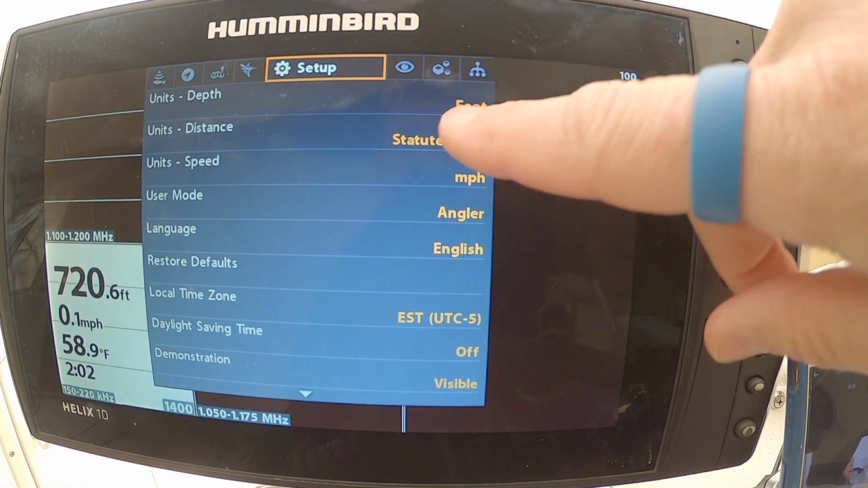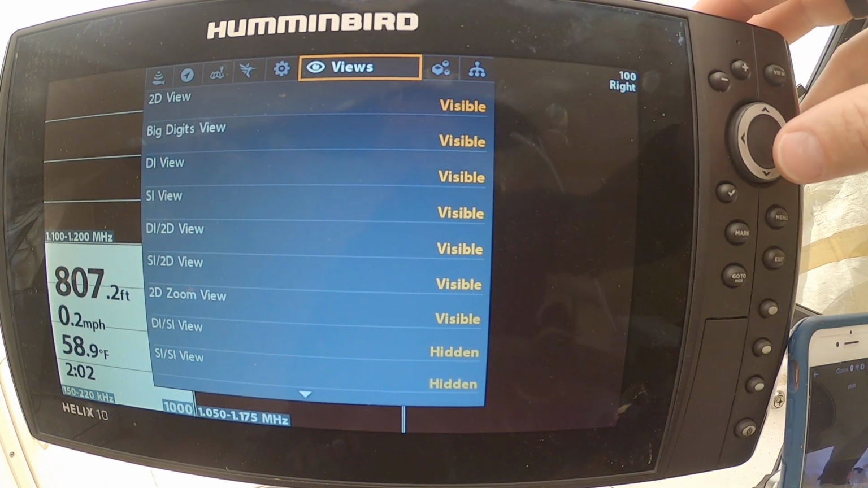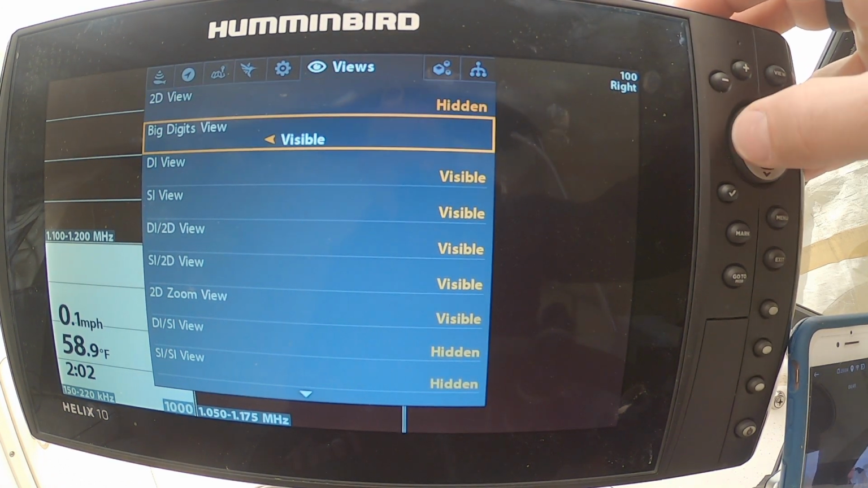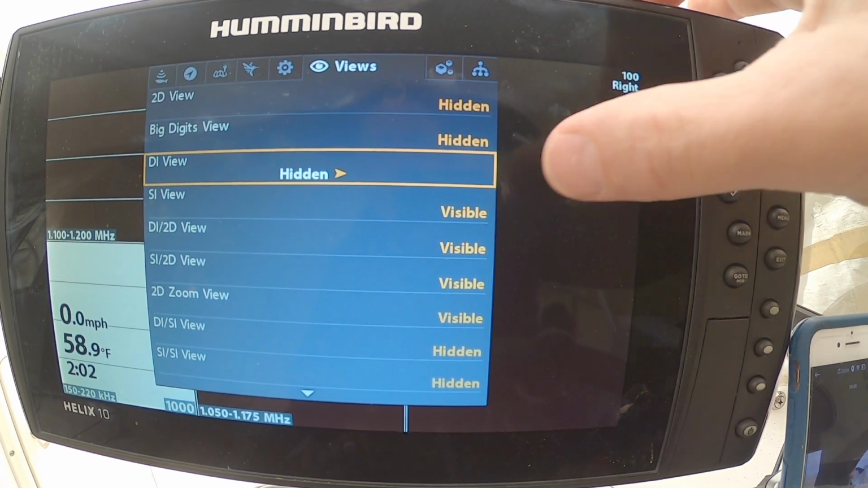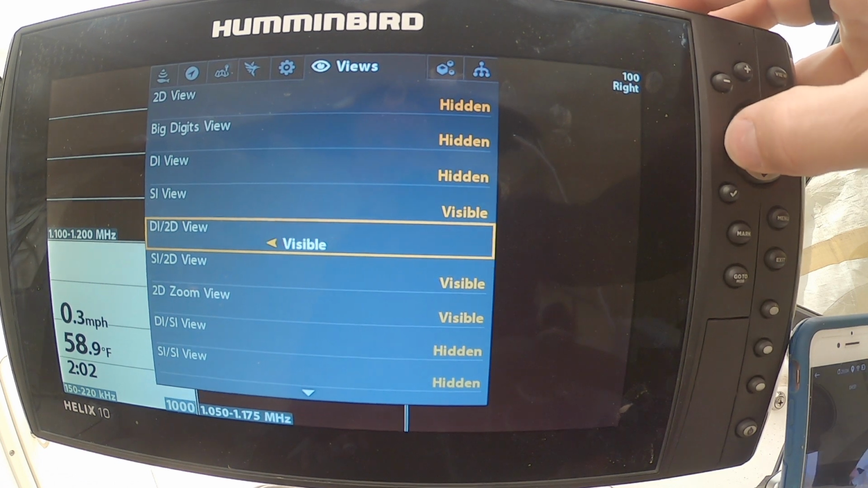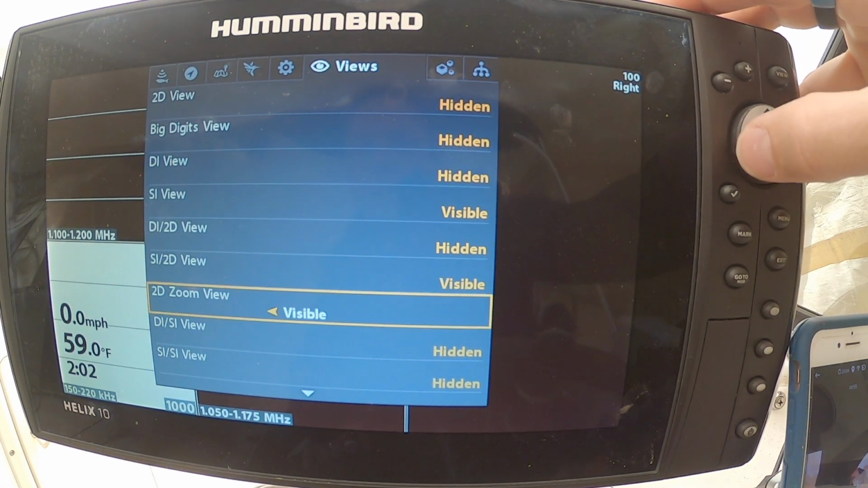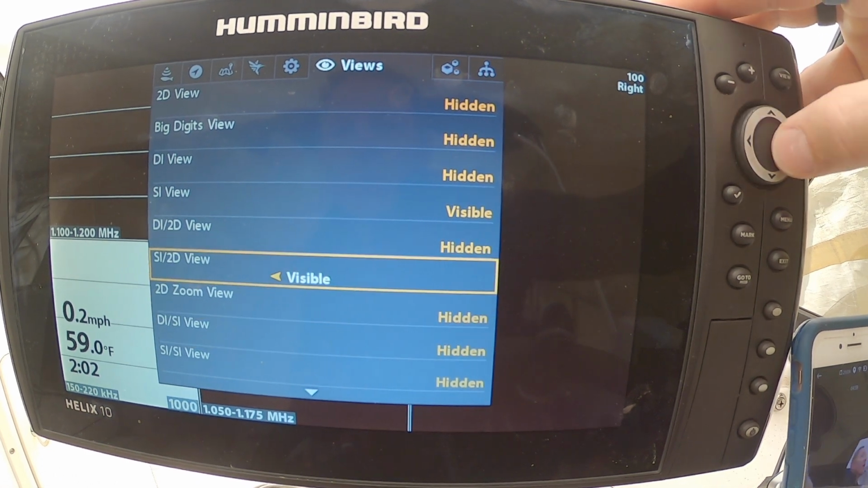If you see on the main menu, we're going to go to the eyeball at the top. It says Views, and we are going to go through and turn off. We're going to turn off 2D. We're going to turn off Big Digits View. We're going to turn off down imaging. We're going to leave side imaging. We're going to turn off DI 2D. We're just going to turn off everything, hidden.